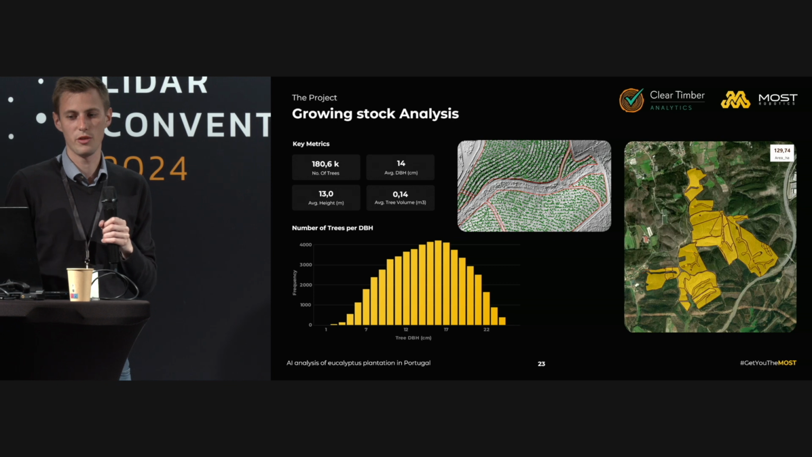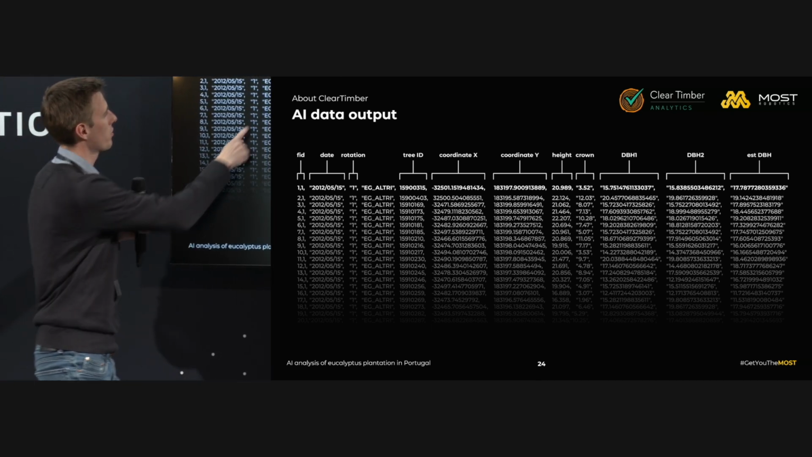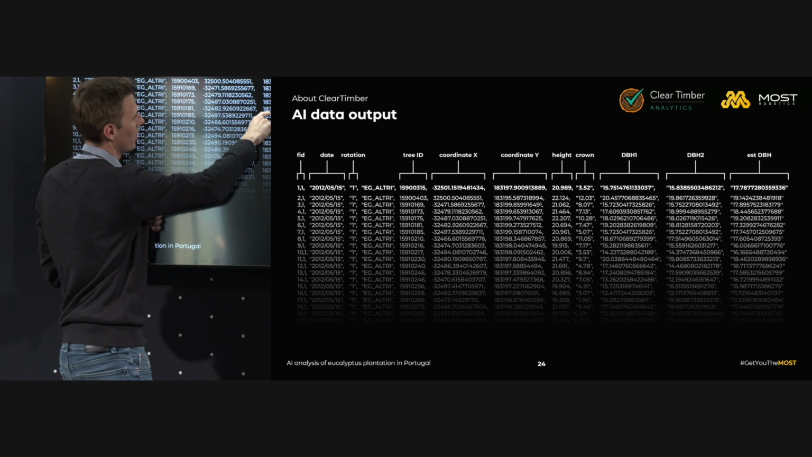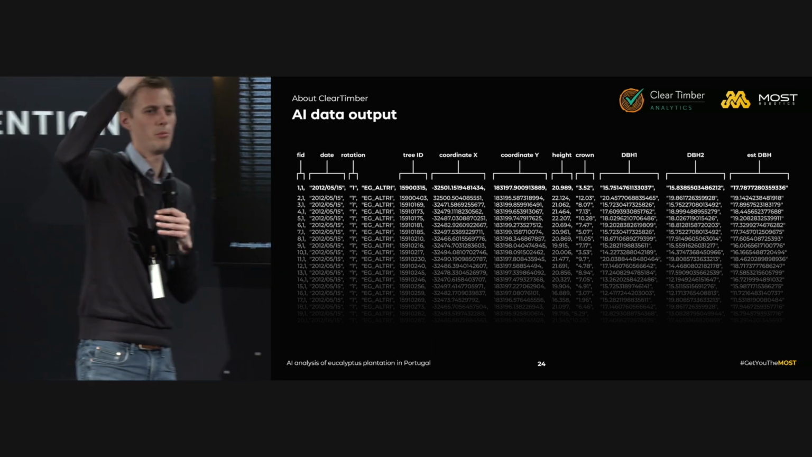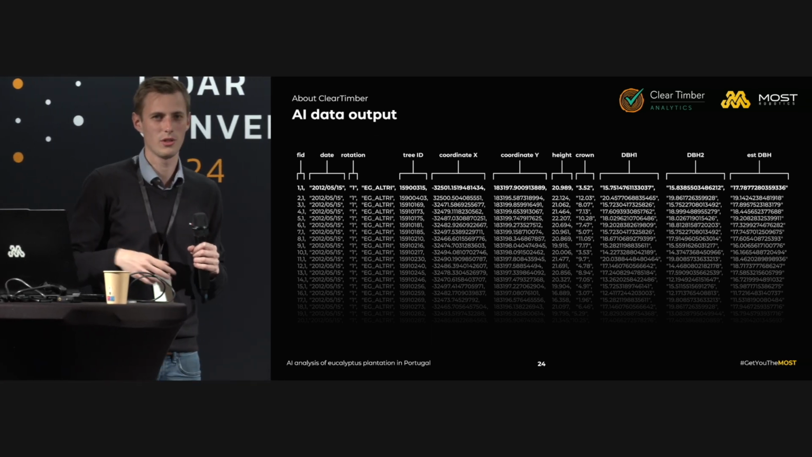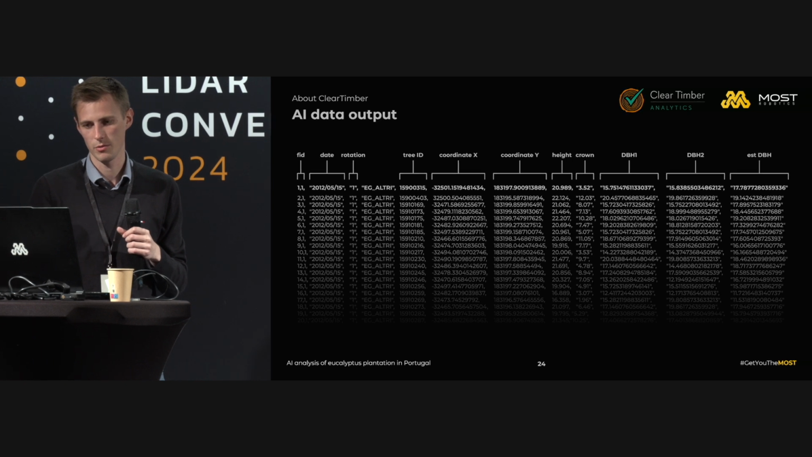But the step before is to generate also complete data of every tree, which has its own tree ID, its own coordinates in X, Y, Z, its own height, a crown, and so on. So there is a very big Excel sheet of the forest, but this is too much to work with. So that's why they are always putting something together into a fast report for the end customer.